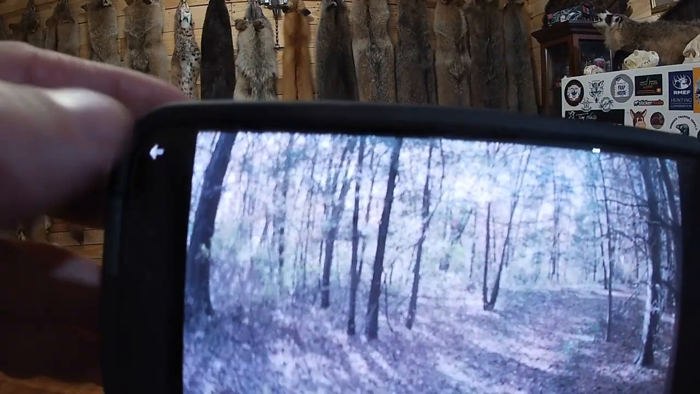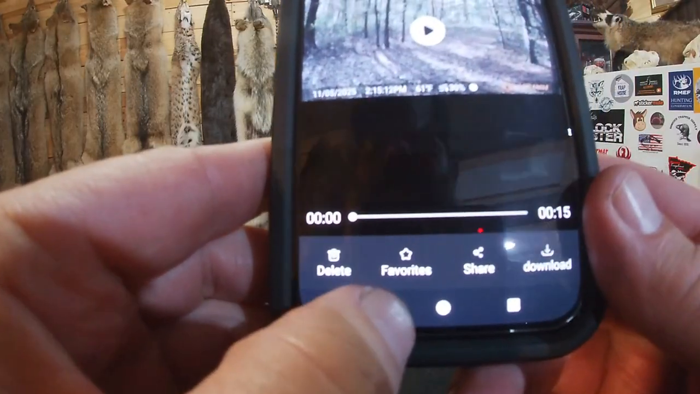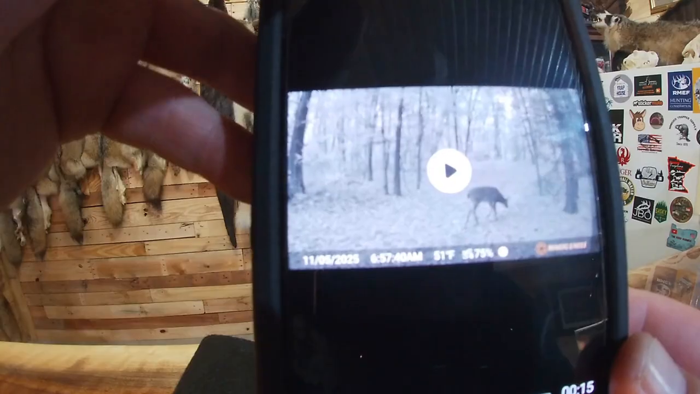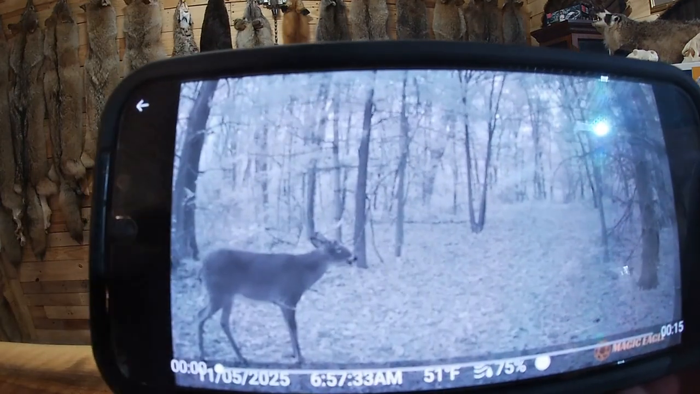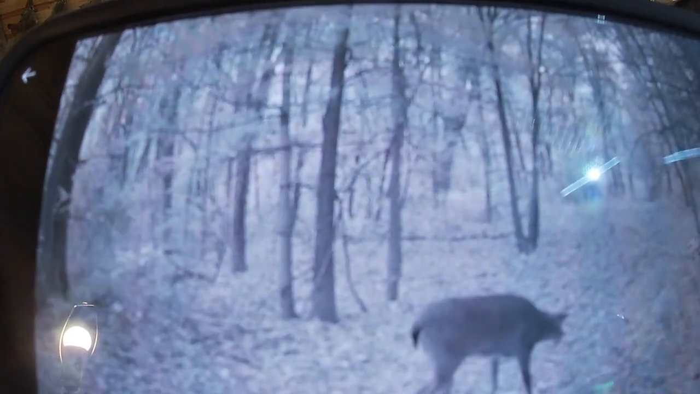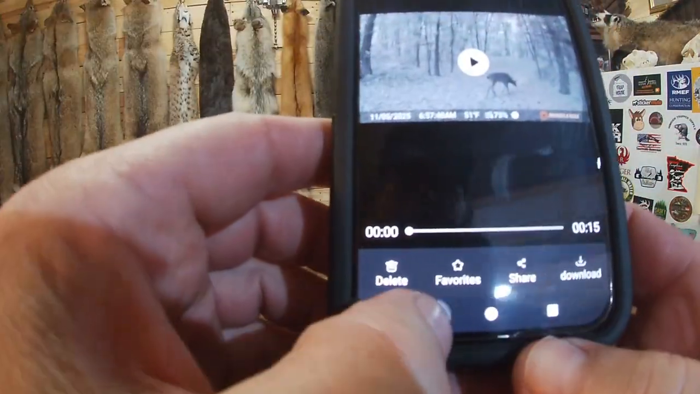I'll do another one that I've already got on here that I'm going to show you here in a minute anyway. Go back with something that's got some action in it. All right, here's a deer. So once you go to your saved and then you go to your recordings, then that's that clicking sound I was talking about, but the deer don't hear it. So I just wanted to show that part.